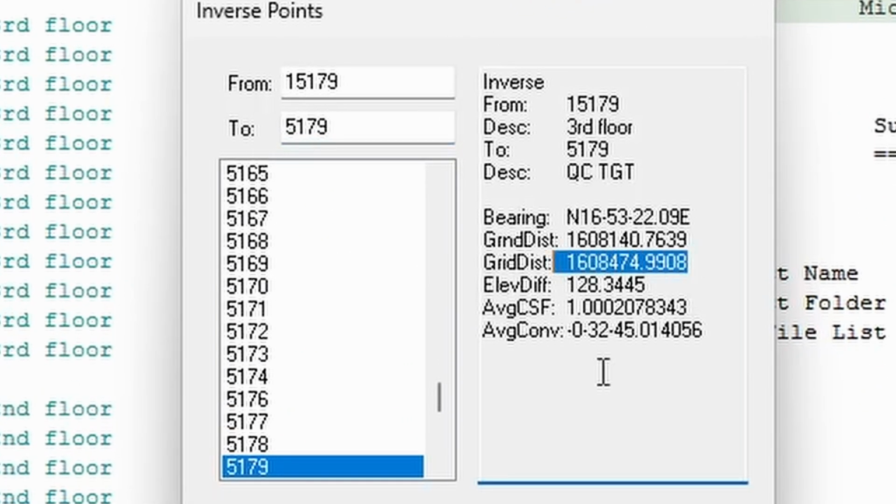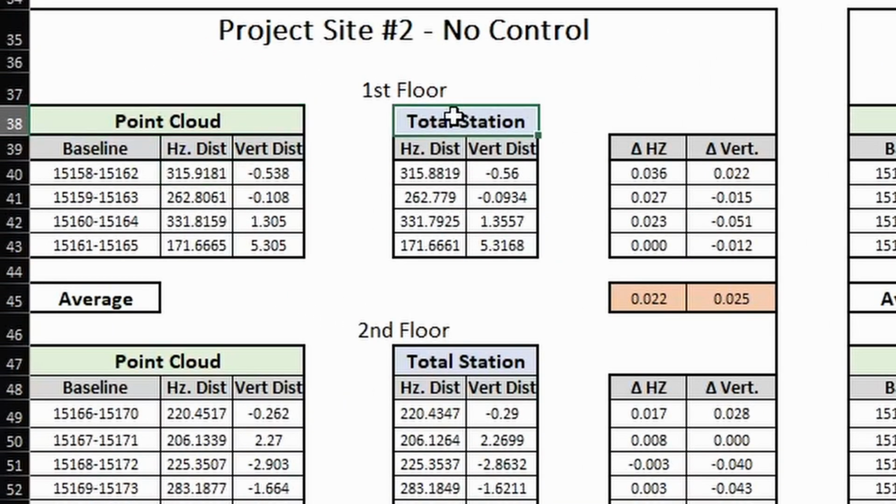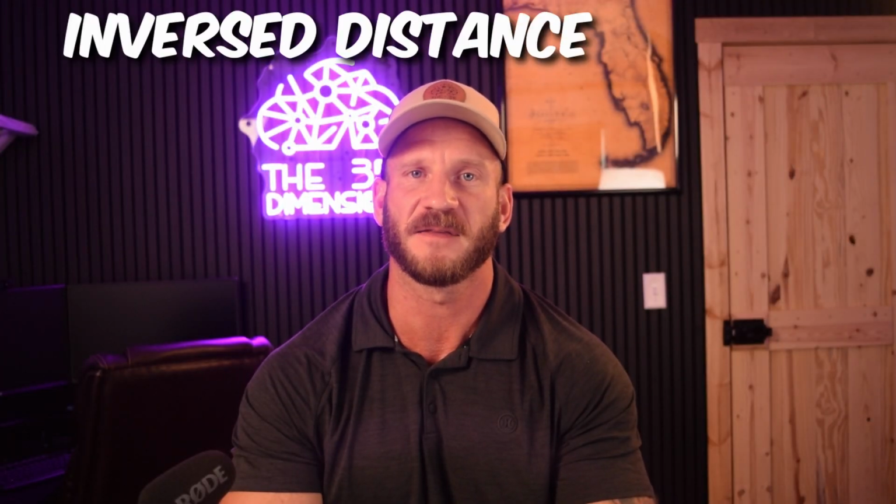So instead, these point cloud derived coordinates for the targets were used by inversing distances between points, and those distances were compared to the inverse distances between corresponding targets that were shot in with a total station. This will be referred to as the inverse distance method.